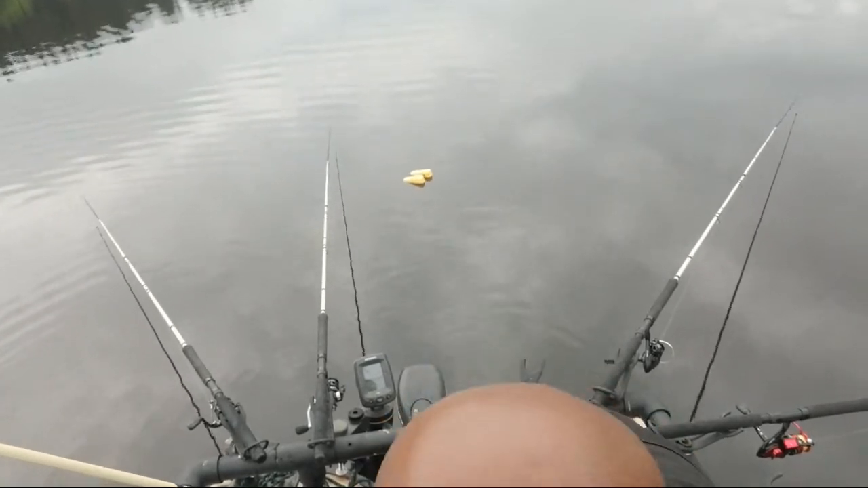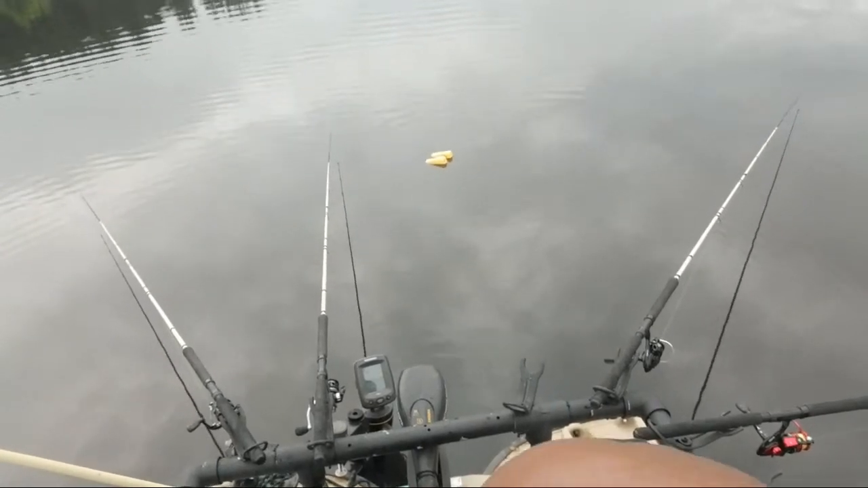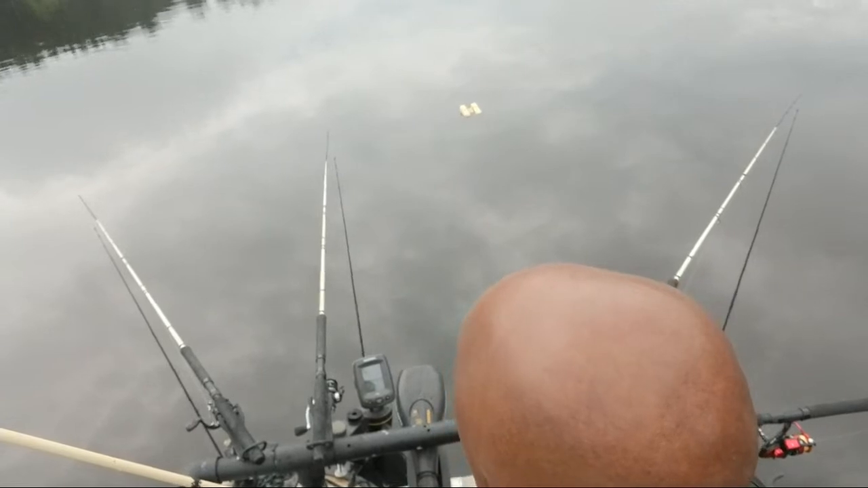Now remember, you gotta keep your eyes on your pole. You have to keep your eyes on your pole. I'm telling you, the second you turn your head, crappie gonna hit you with a two-piece. You ain't gonna know what happened.